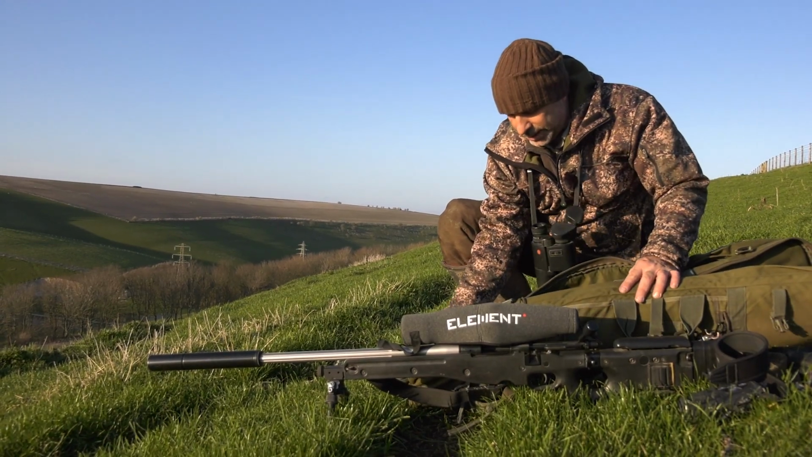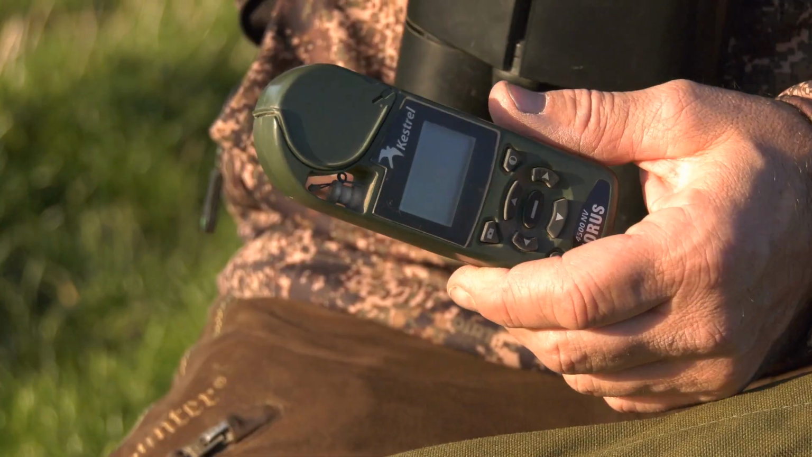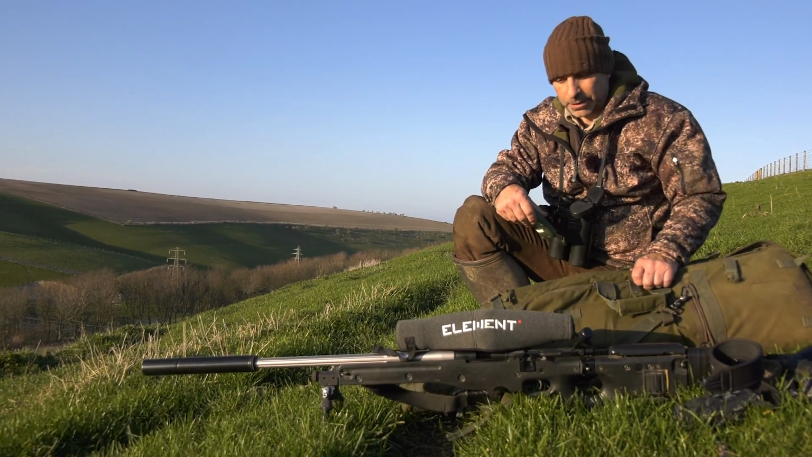And lastly, I've also got with me a Kestrel wind meter. That's also got all my ballistic information in there that I need for any longer shots. So that's pretty much the setup that I've got.